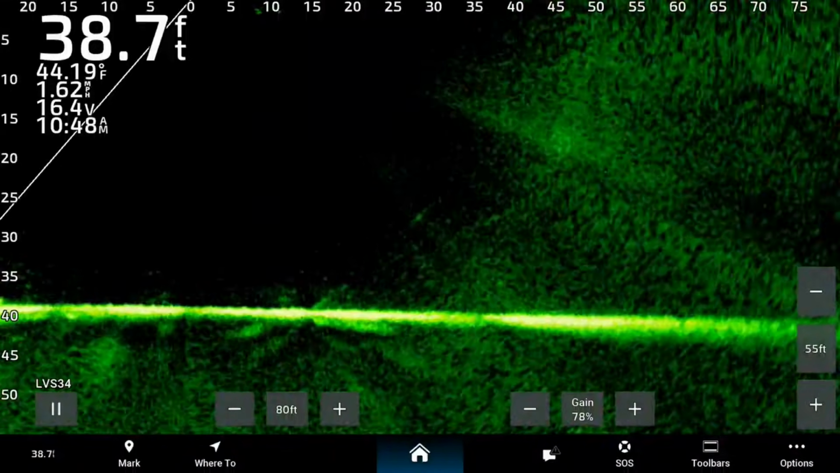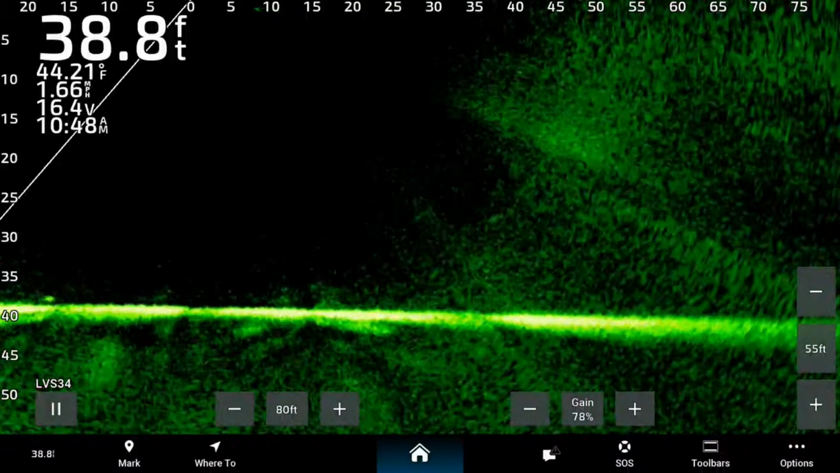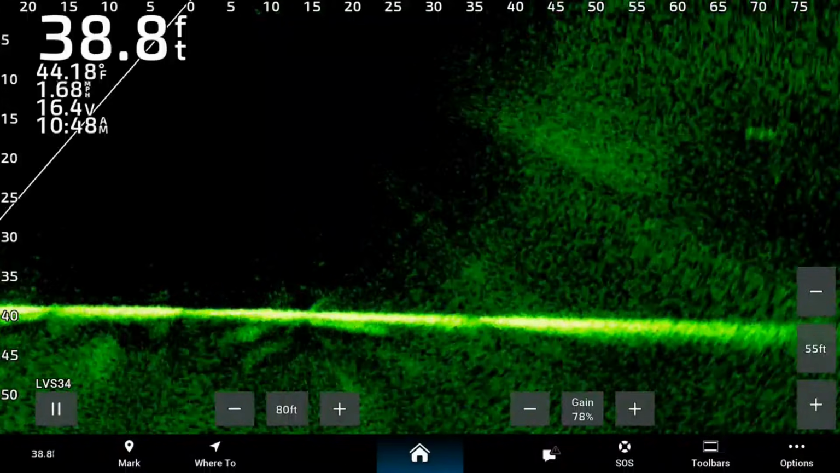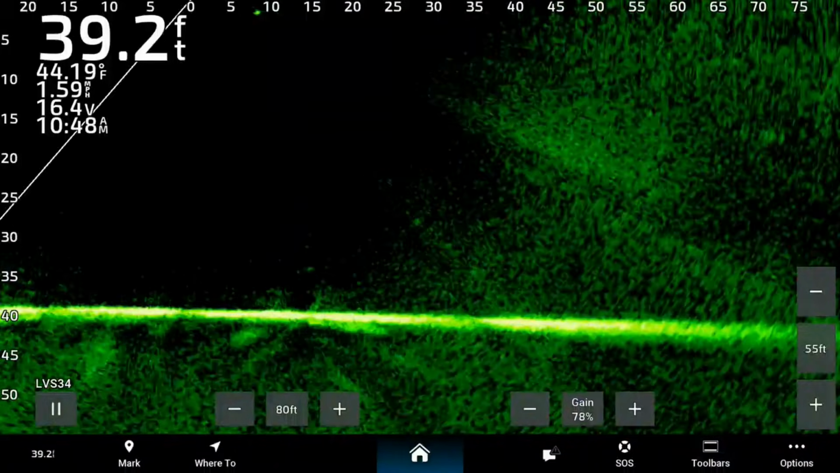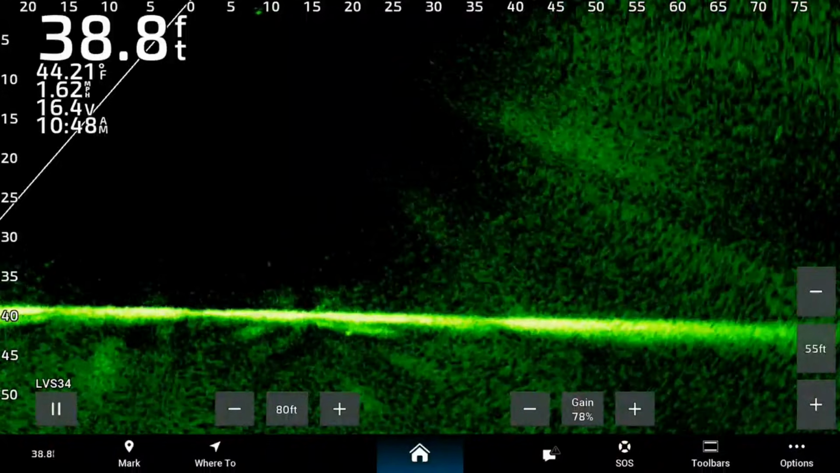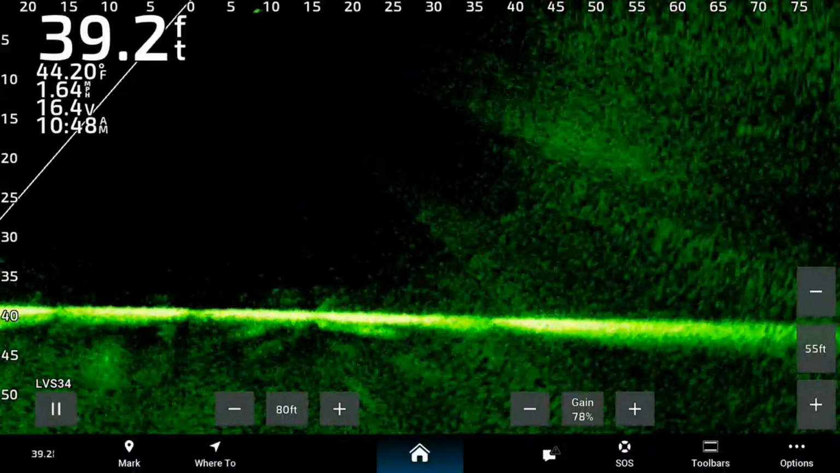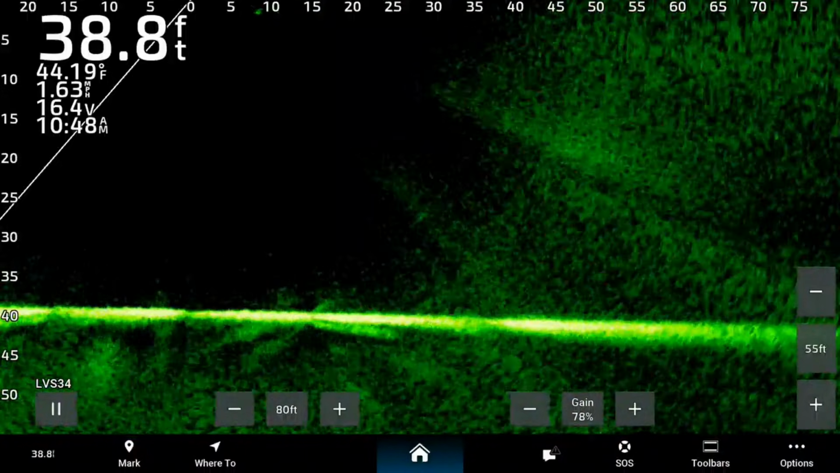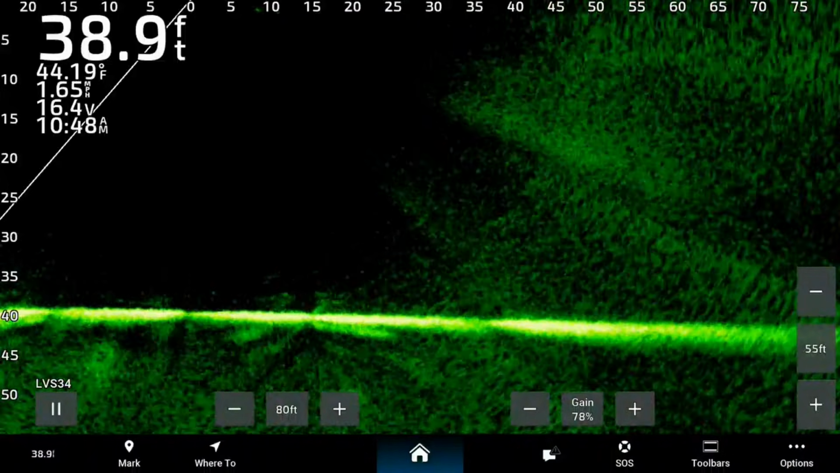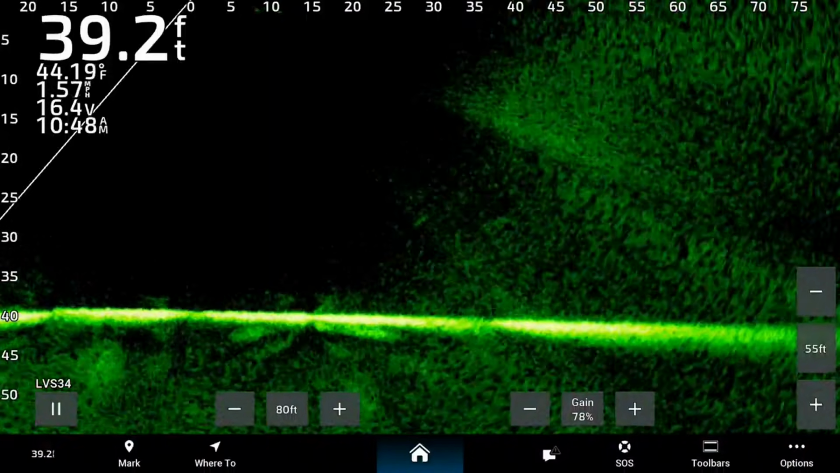Alright, so right now we are port side. We're about 75 feet behind the boat, and starboard side we're around 50. Both we can easily see. You can see my gain. I'll start the gain out between 70 and 75, and that will be another setting that throughout the day I'll move up and down.